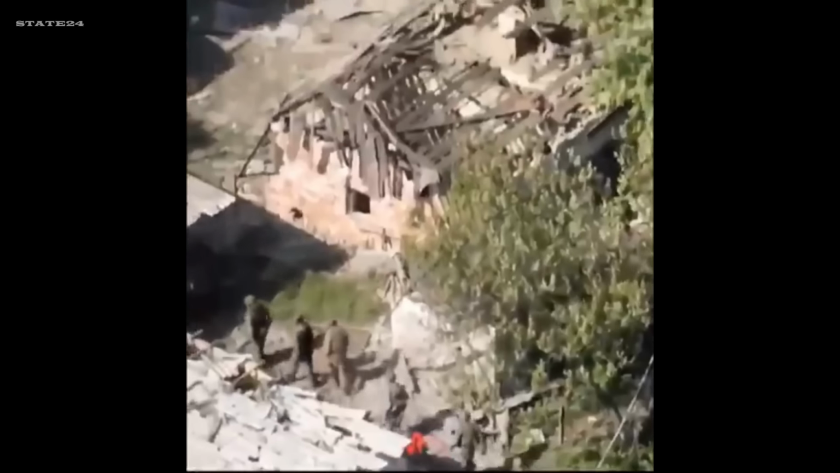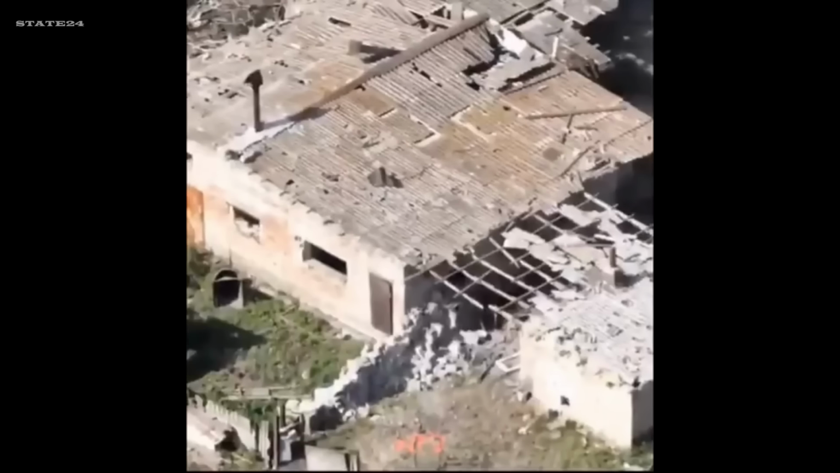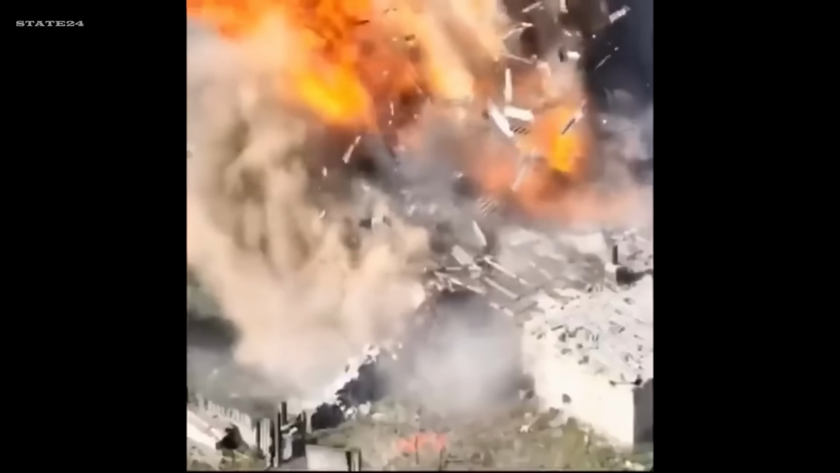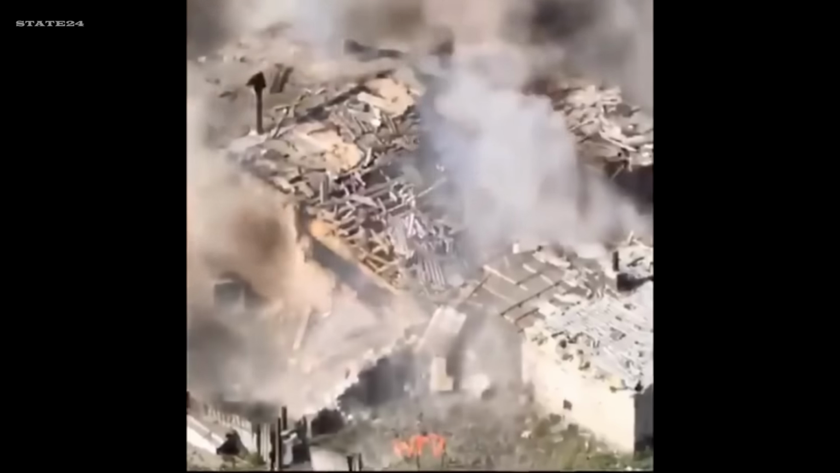A group of Russian soldiers steps inside a building. Seconds later, a Ukrainian FPV drone follows them in. There was no way out. When a drone can enter a building after you, does any structure offer real protection anymore?